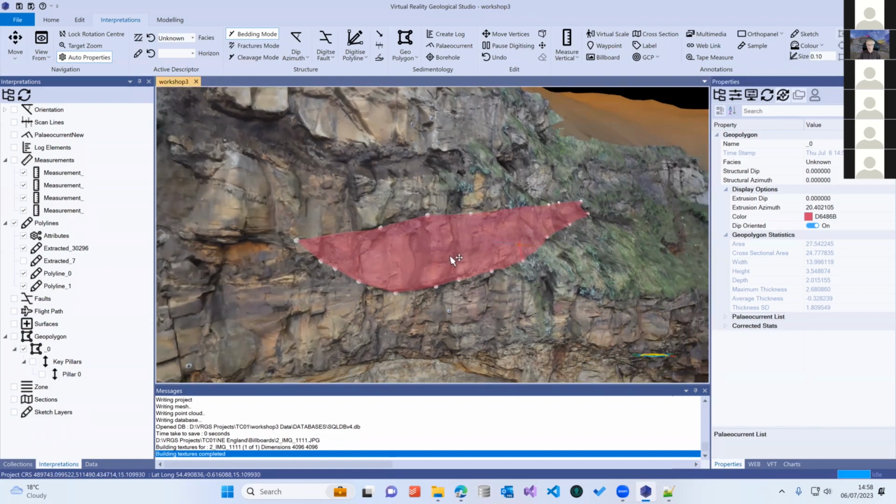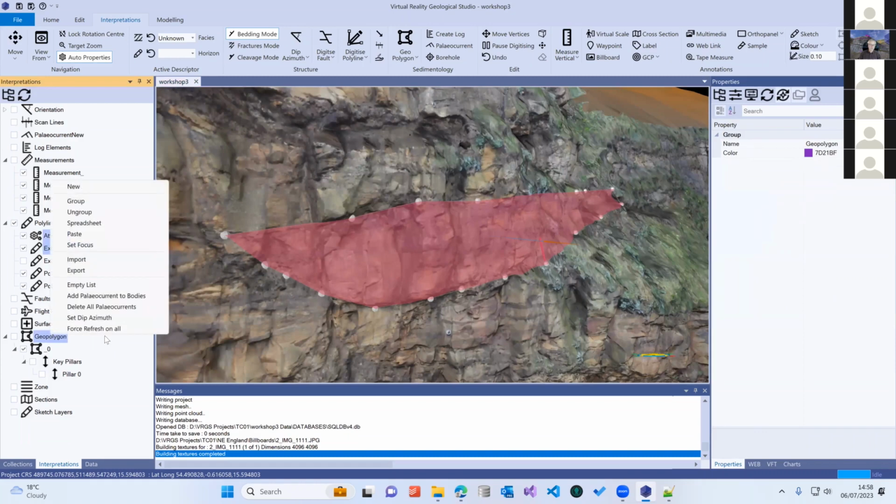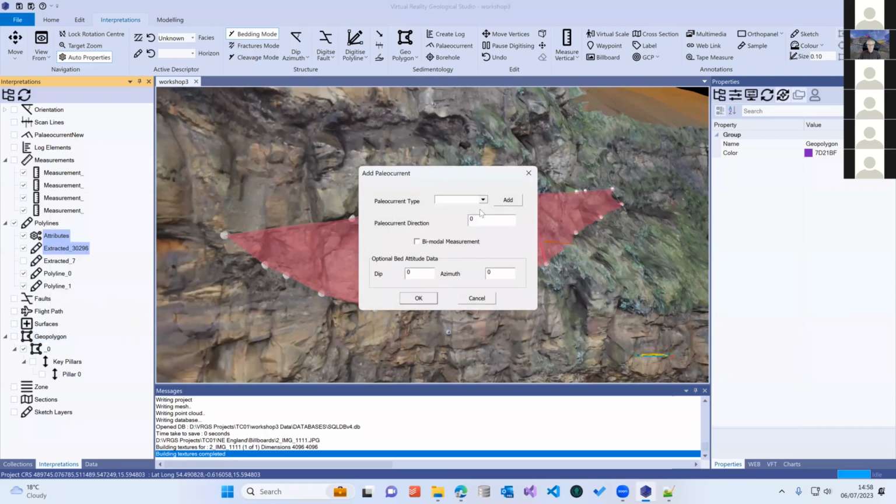Then we can also add in to our geopolygons the orientations, the paleocurrents. So we can do an add paleocurrent. We need to set a paleocurrent type. So let's just say it was ripple cross lamination, a paleocurrent direction. And then we say, okay.